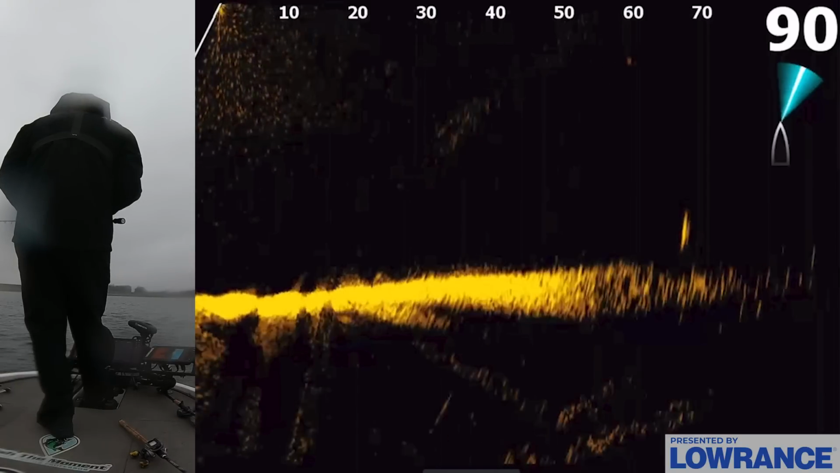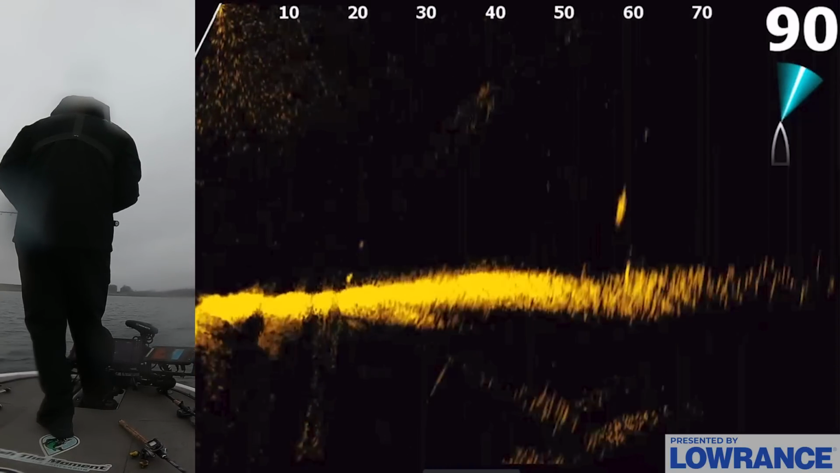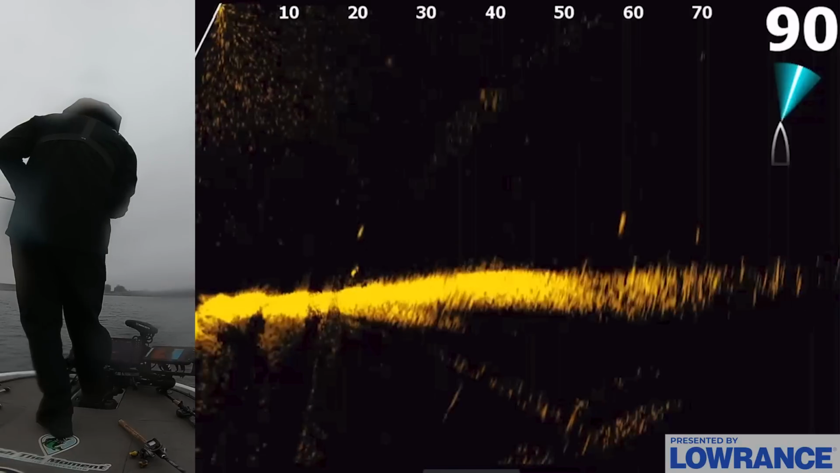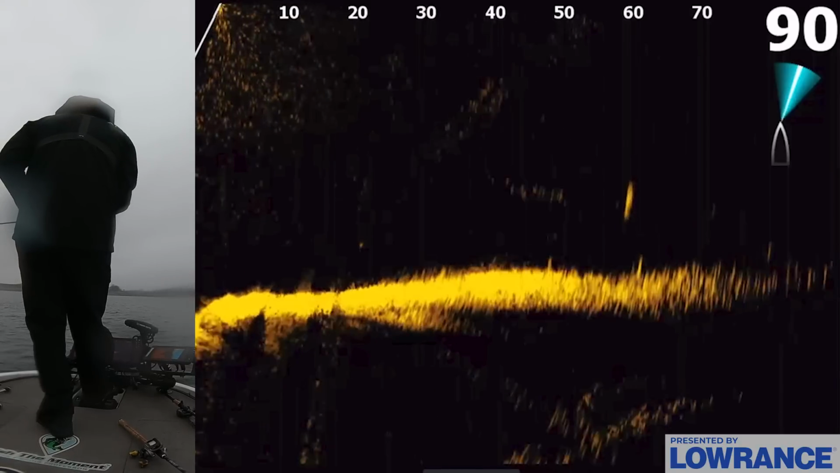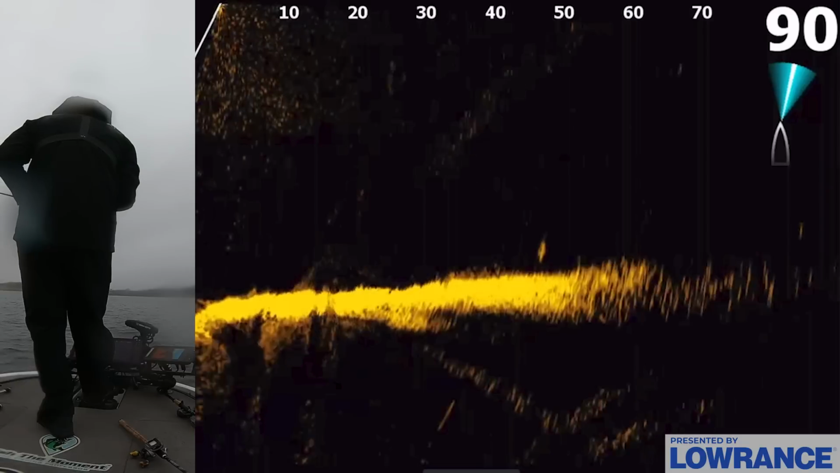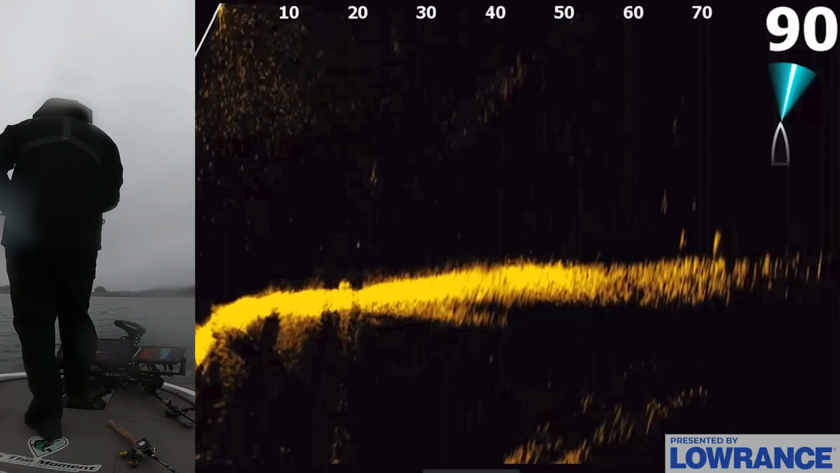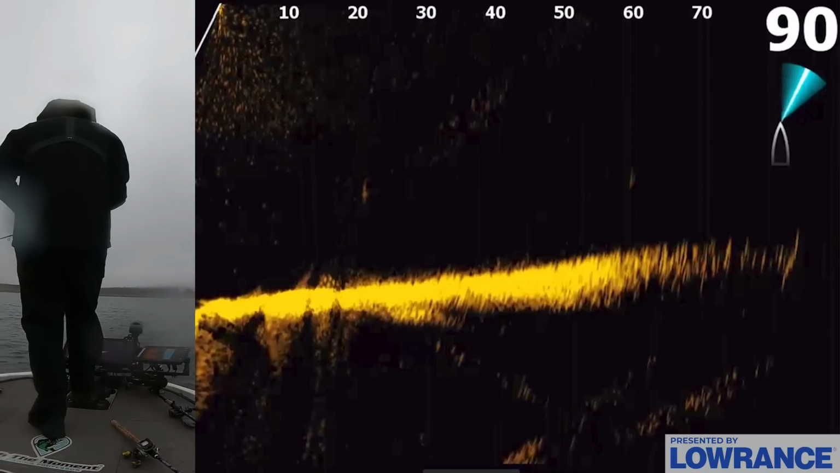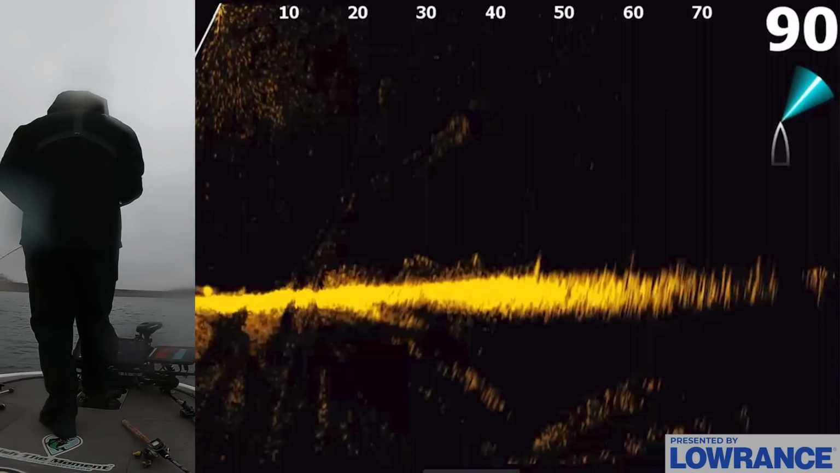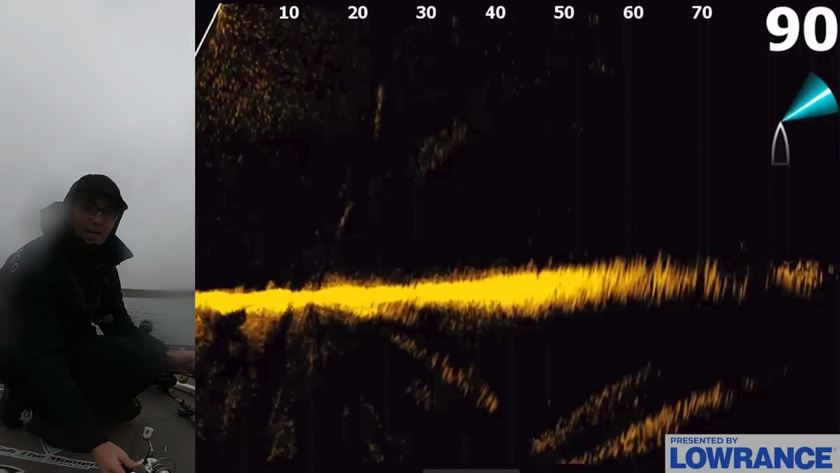Let's see if maybe one guy's getting curious about it. No, they're just not curious. Here's one. Come on, working fast. Nope, you went straight back down. So you notice how they went straight back down? So they're not following it nearly as far. They're not getting as engaged with it as they are the glide bait. So I think the glide is my best bet on these fish right now versus the minnow, which you would think a minnow would be a better bait to get them to commit, but they like the glide.